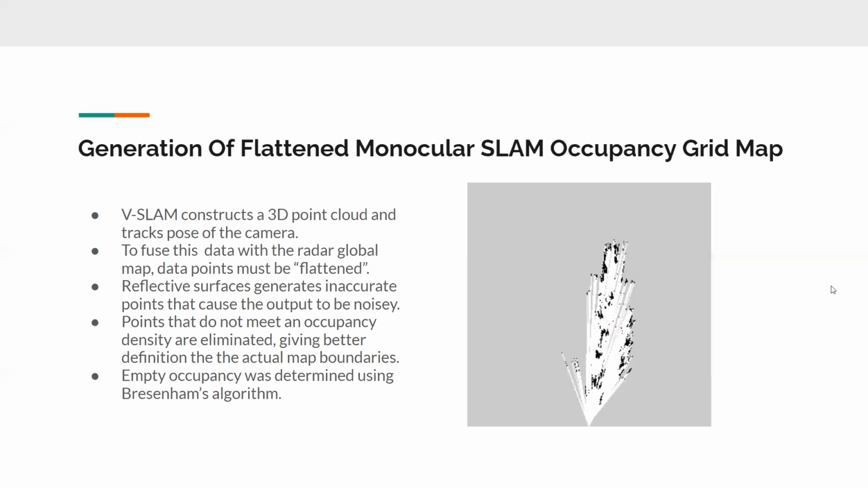So to fuse the visual data with the radar data, we have to flatten it first. This is done by simply removing the z-axis from the 3D point cloud. But this alone generates a rather amorphous, noisy output as a result of reflective surfaces.